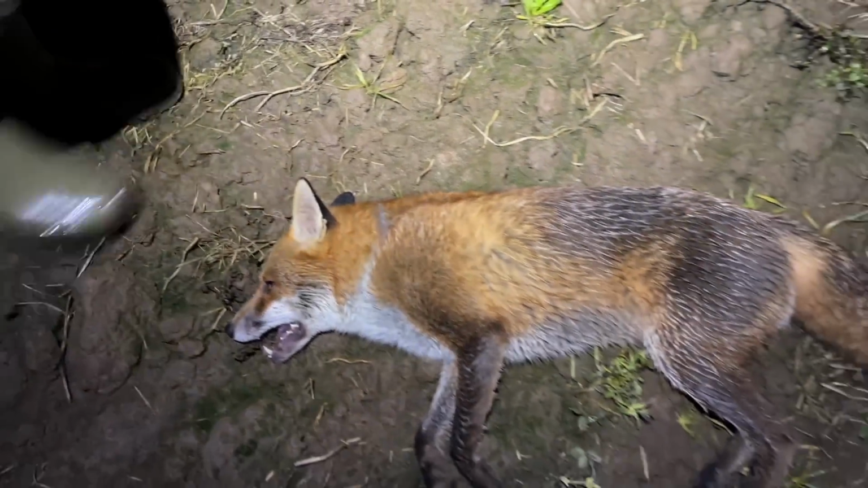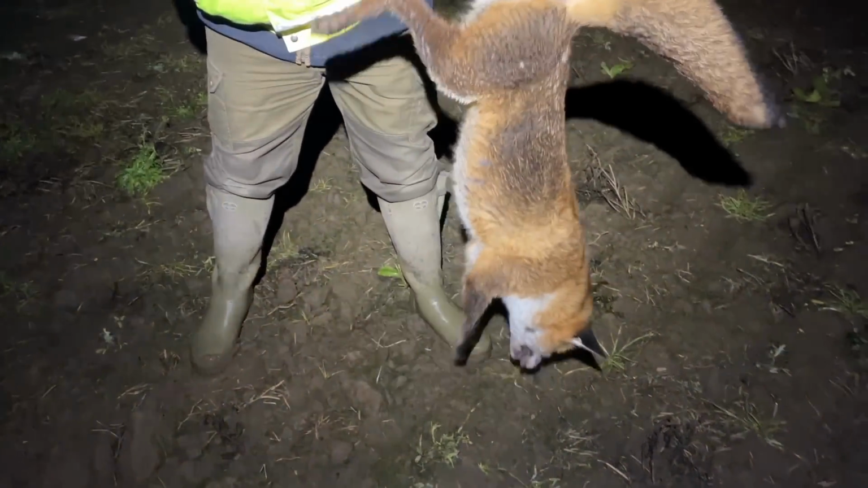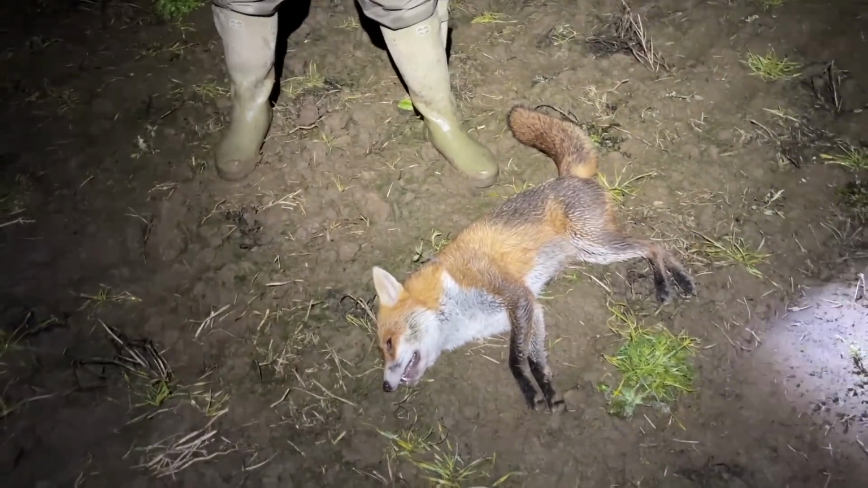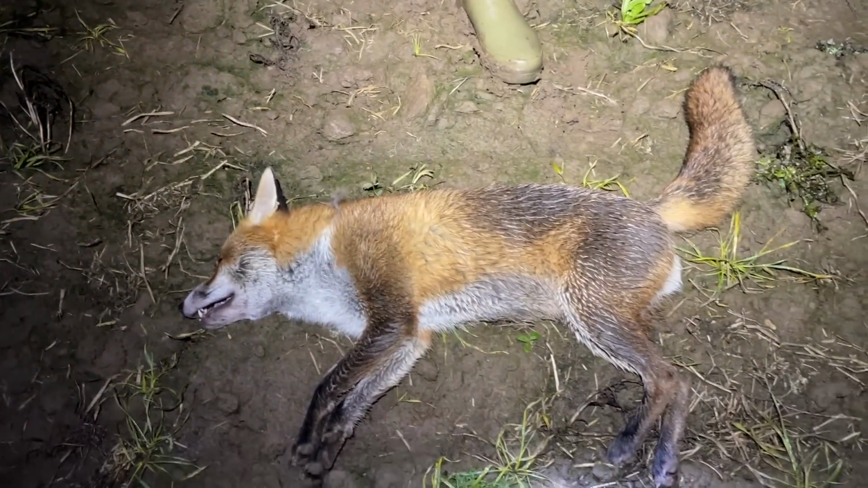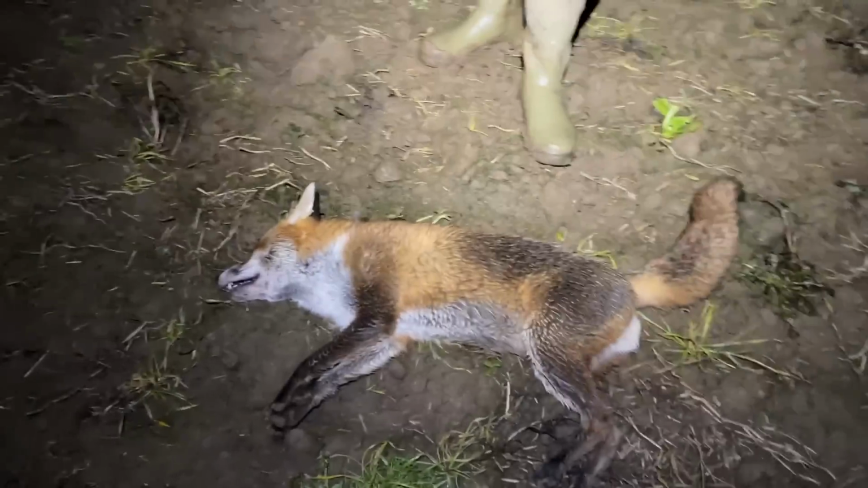Oh, that is a clonker. That's a big one. Look at the size of him. Oh, look at the neck on it. That is a bruiser, isn't he? That's a big fox. That is. Dog and a vixen. An old hike.